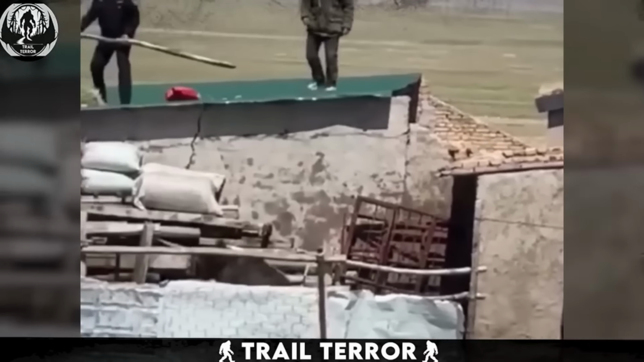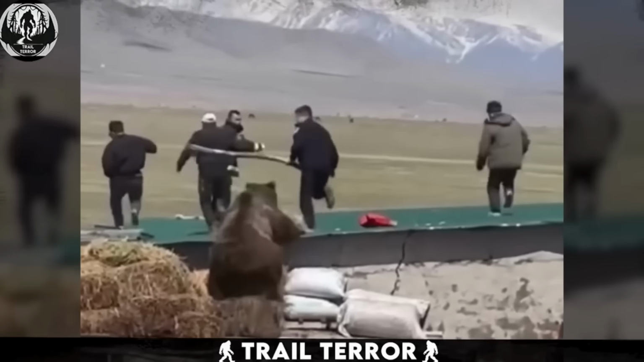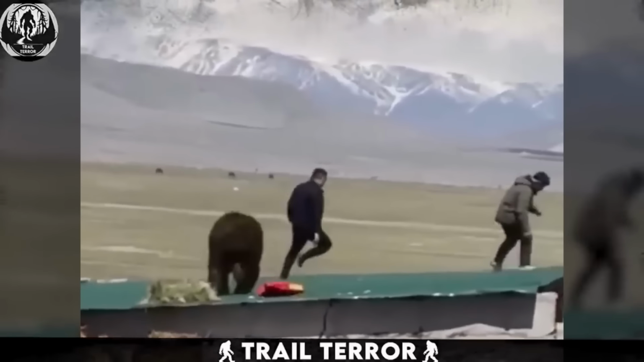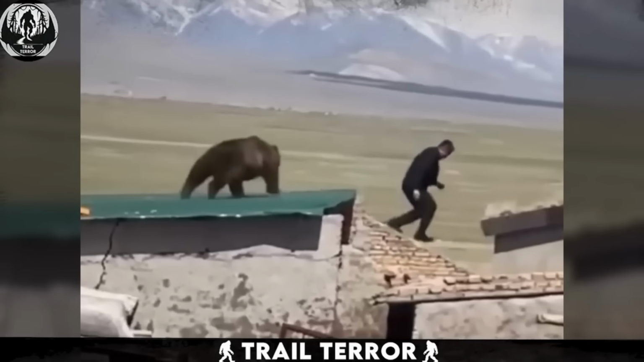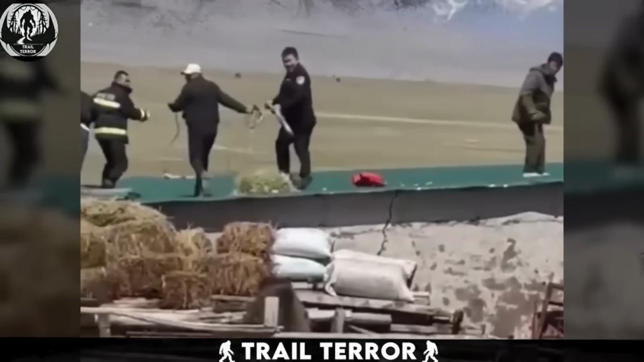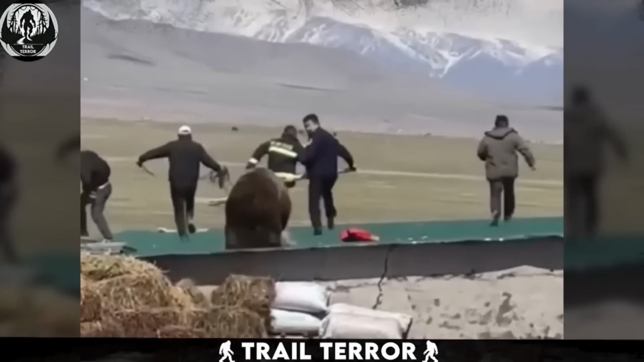The bear, determined and unfazed, climbs on the wheat stacks and uses them as a makeshift ladder to reach the roof. Witnessing this, panic ensues, and everyone starts sprinting for their lives. The bear, seemingly irritated or agitated, picks a target and chases them off the roof. Despite the tense situation, some villagers appear to be smiling, suggesting they may have experience dealing with such bear encounters and knew how to handle the situation.